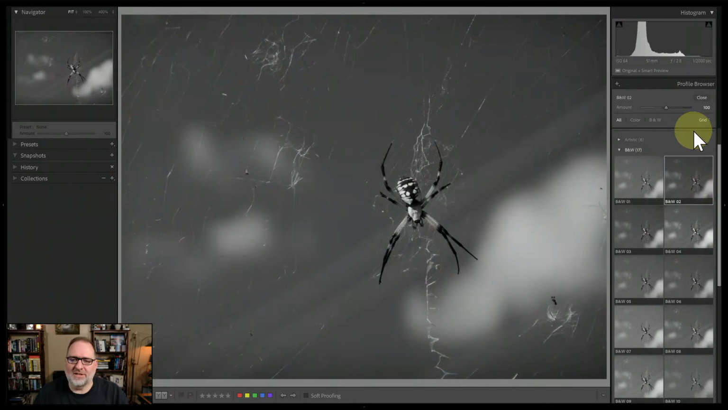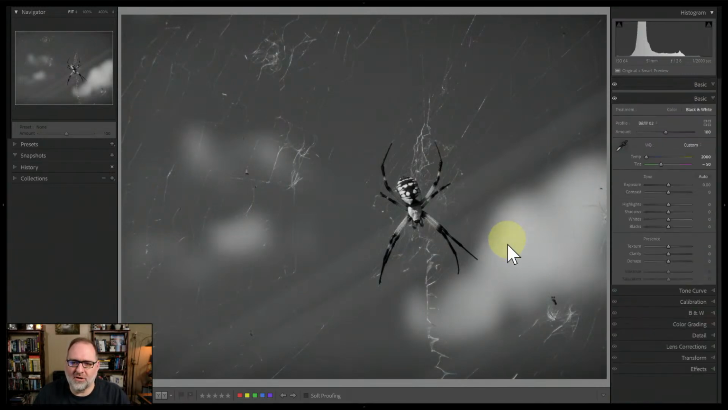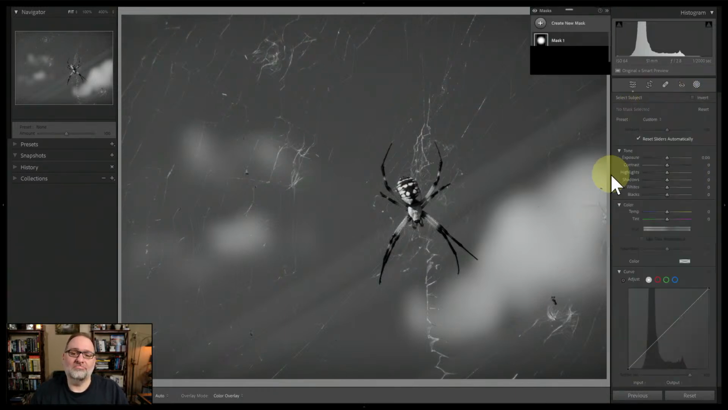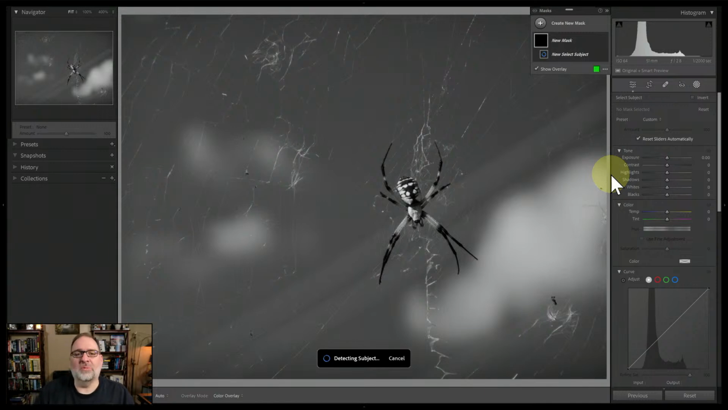Because what I would like to do in an image like this is really draw out the contrast of the spider itself and also the web. See how much of the web we can bring out. That's another reason I think getting rid of the color helps to bring out the web a little bit. So let's try a mask and see what we can do with a mask. Let's do a subject. We've got a subject here, so what the heck? And it's October, so maybe this is a good time for scary things.